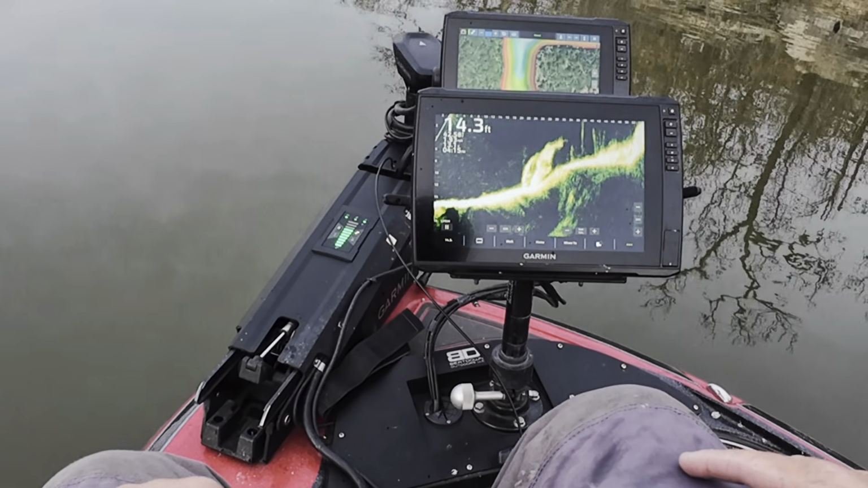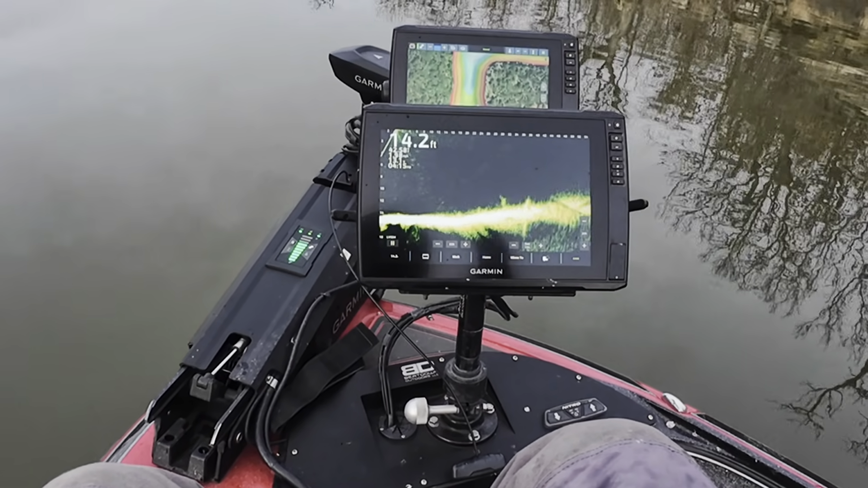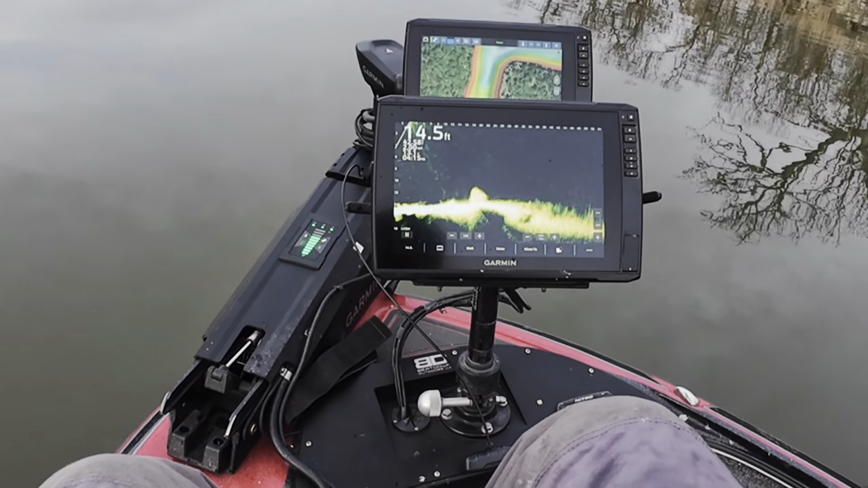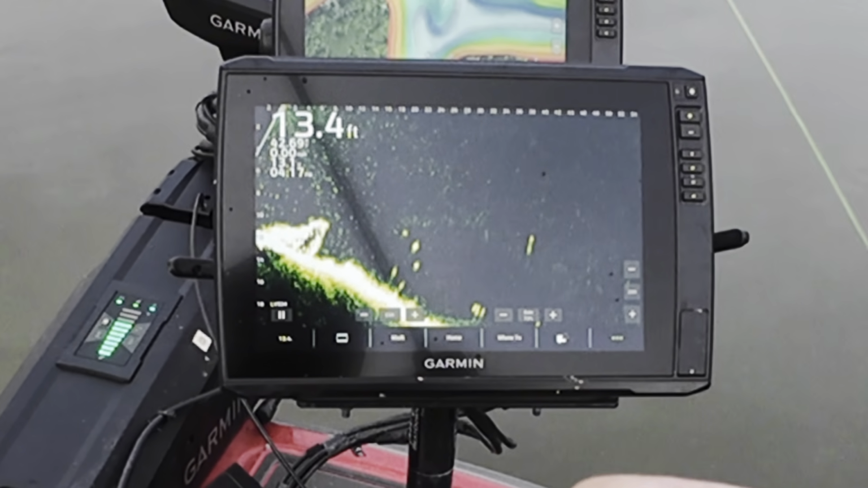Can't control what happens, but I'm going to keep on working around these banks and kind of scanning this open water and shooting at these banks, seeing if I can find anything. So we'll just keep fishing. Here comes a fish.